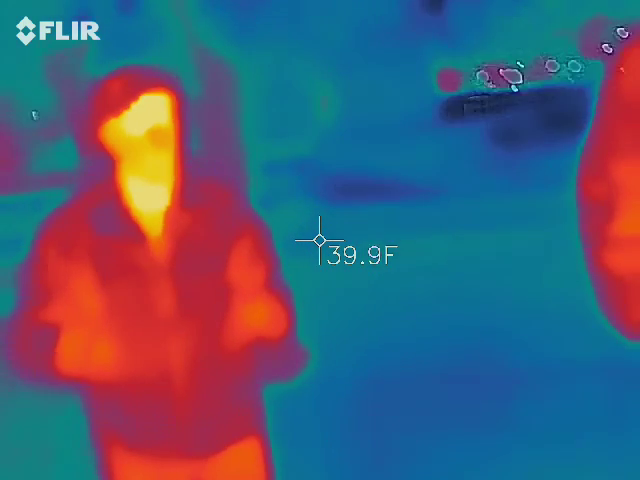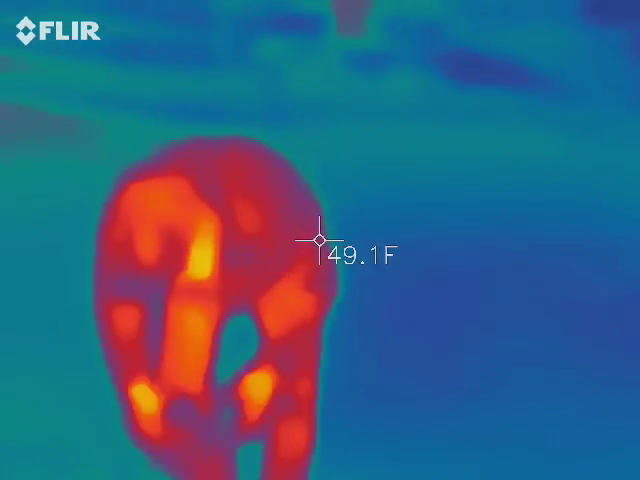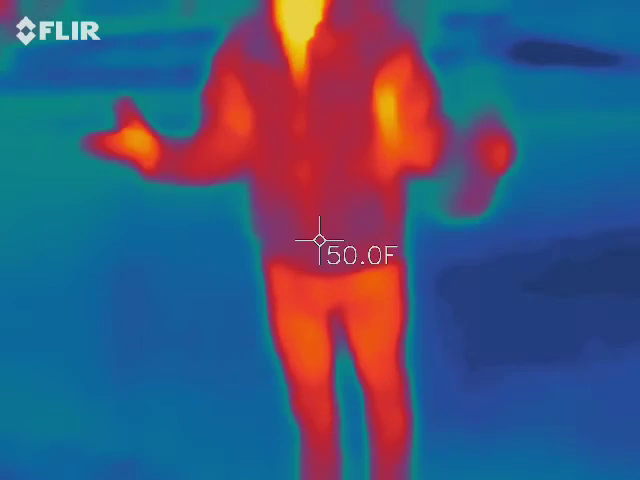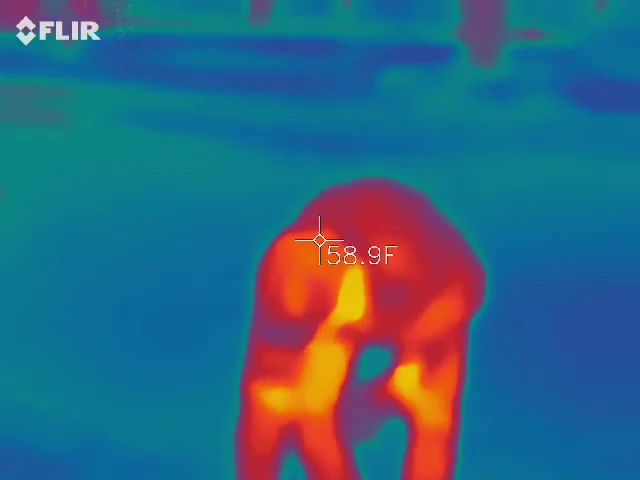Great. Jenna. Okay. Because when I have a group this size, I try to do everybody in pairs or something like that. Let's just give her a place. Oh, I'm not sad.